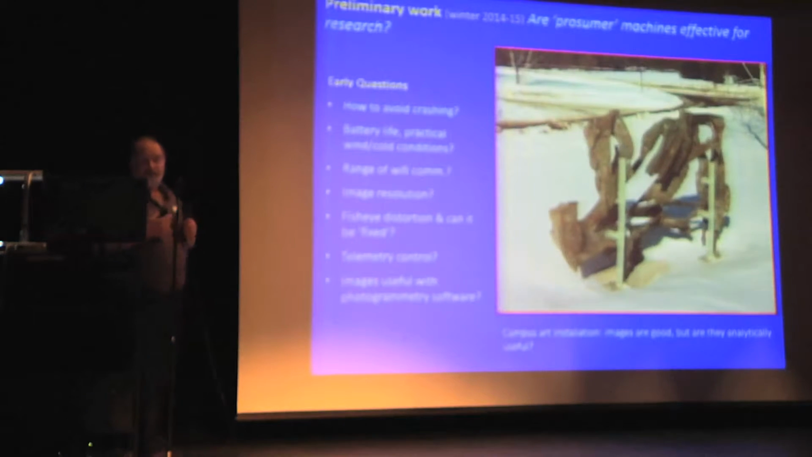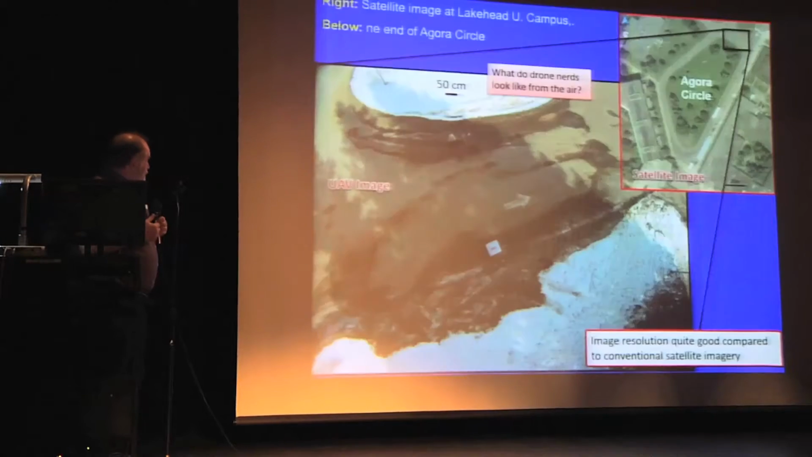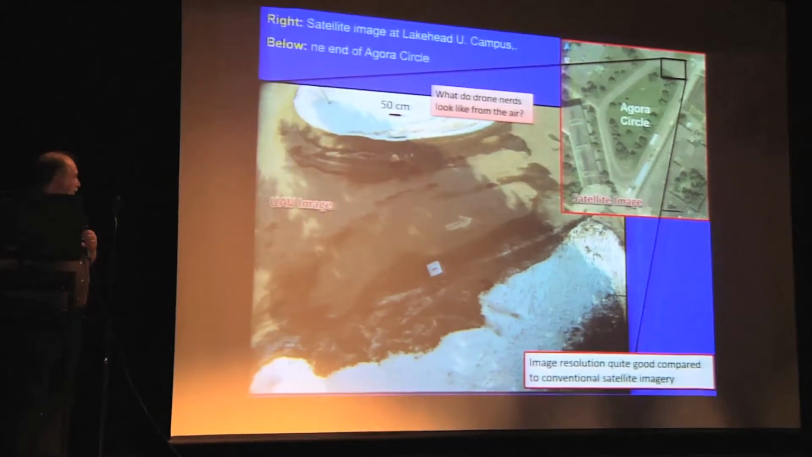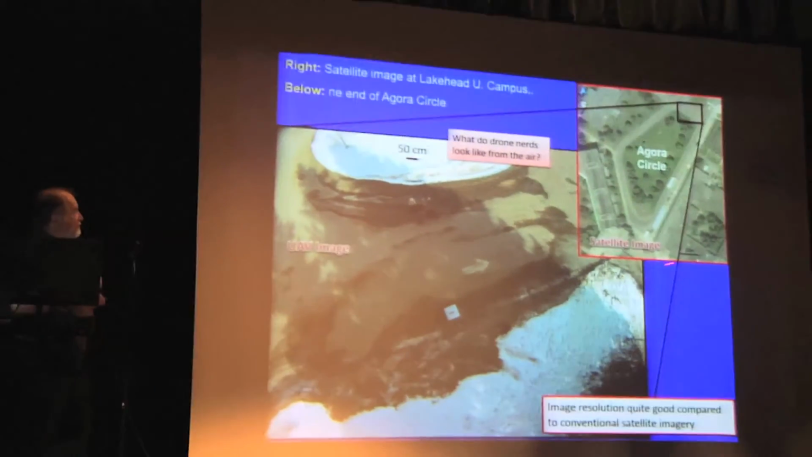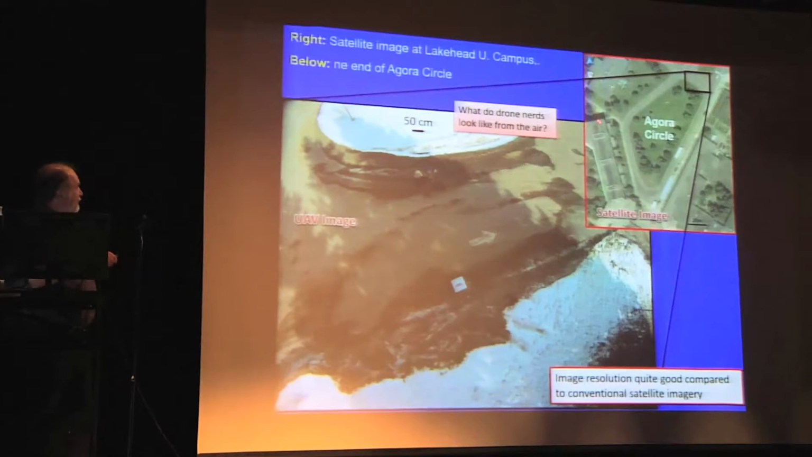What's the image resolution? And most seriously, what's the degree of distortion of the images? We found that while this is pretty cool, it's not up to research standard. Here are some of the images that we shot early on in the process. Looks pretty good. This is a conventional satellite image. This is a detail of the drone photograph for that particular area. We can see a lot of detail on the ground.